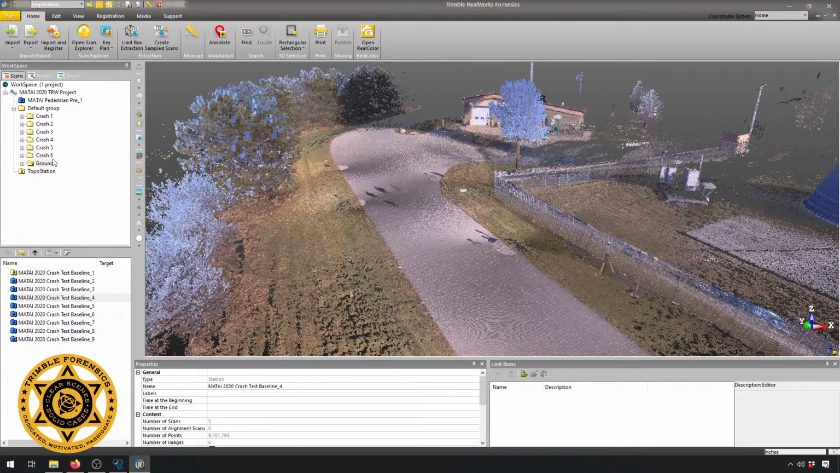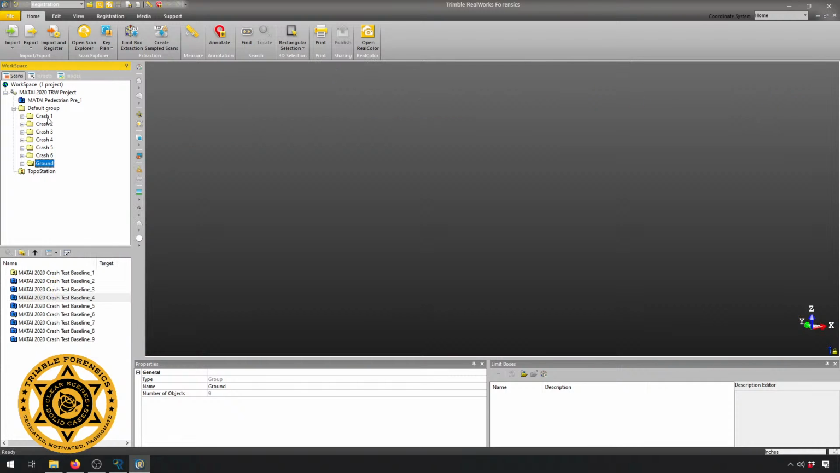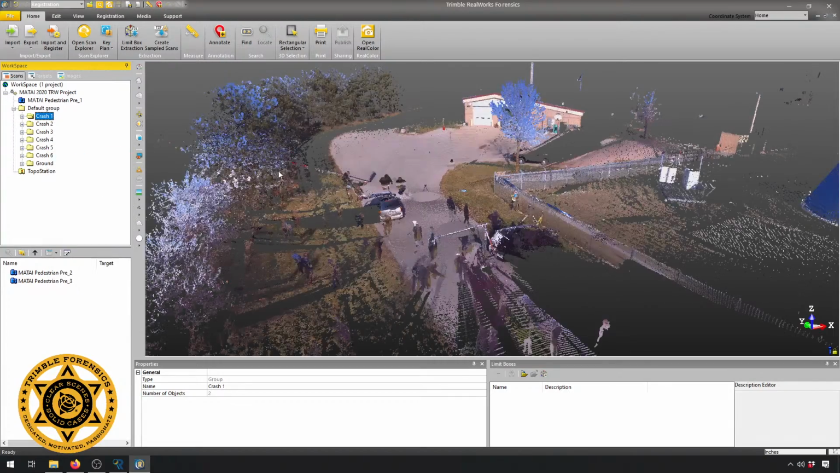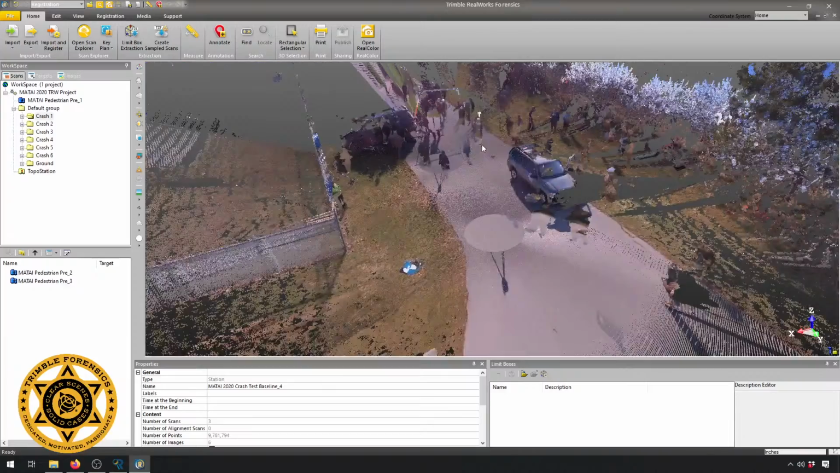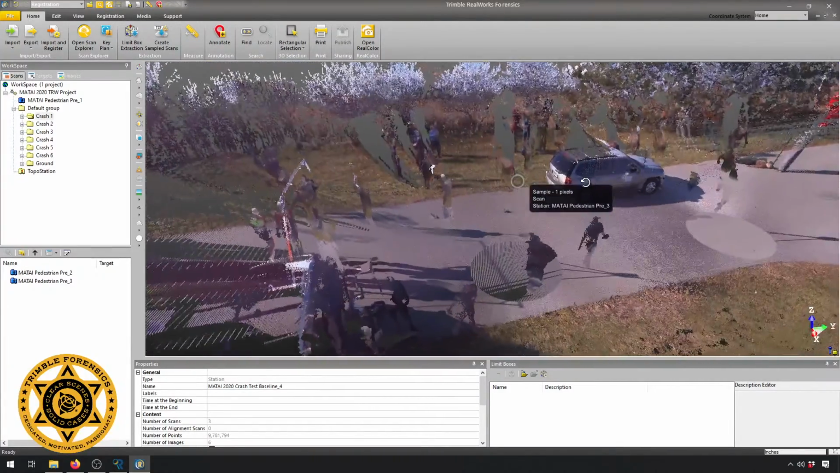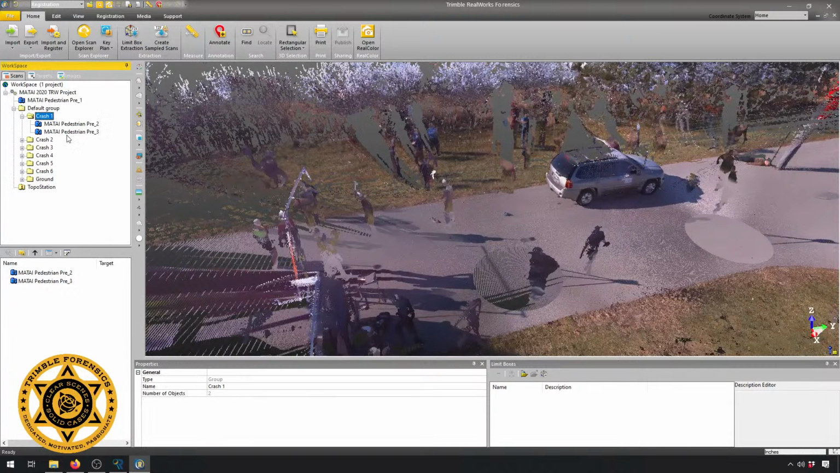So once everybody got out there, I'm going to turn this off and turn on crash number 1. And this is what came out of our T10, uncleaned, unmessed with, unregistered. And that is just 2 laser scans on this.